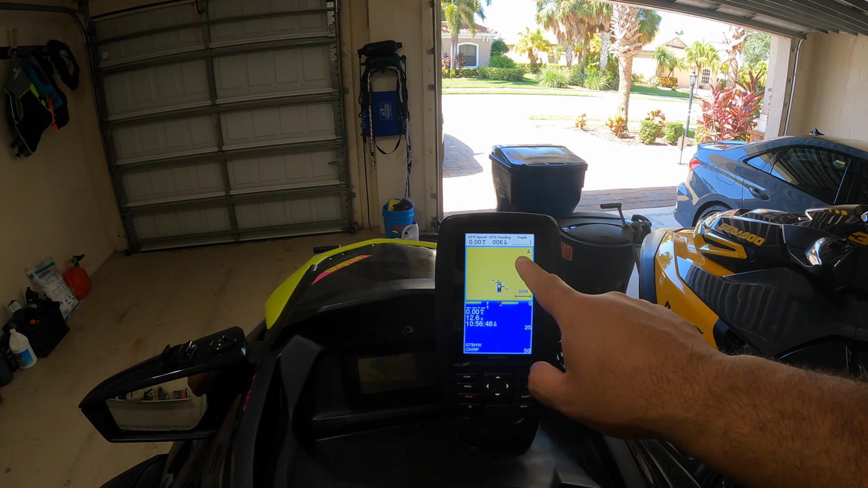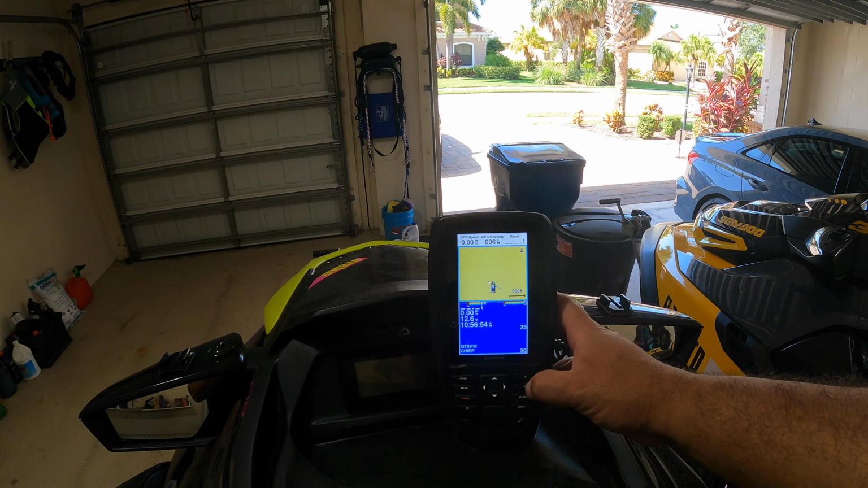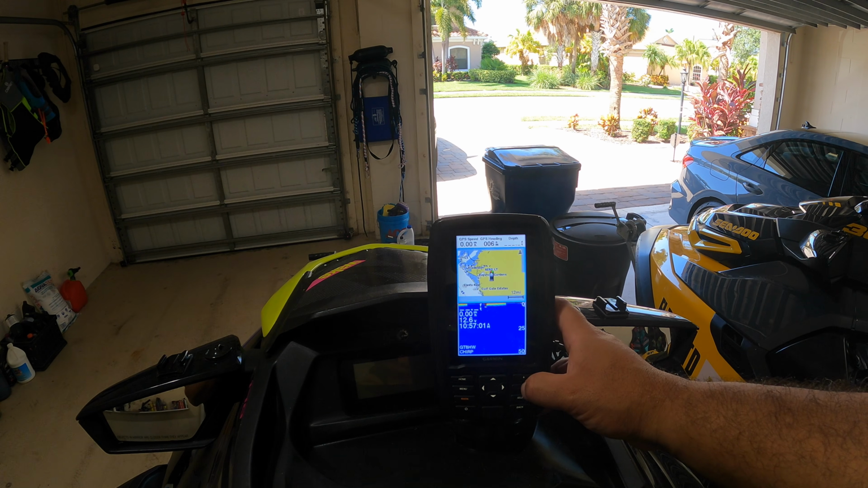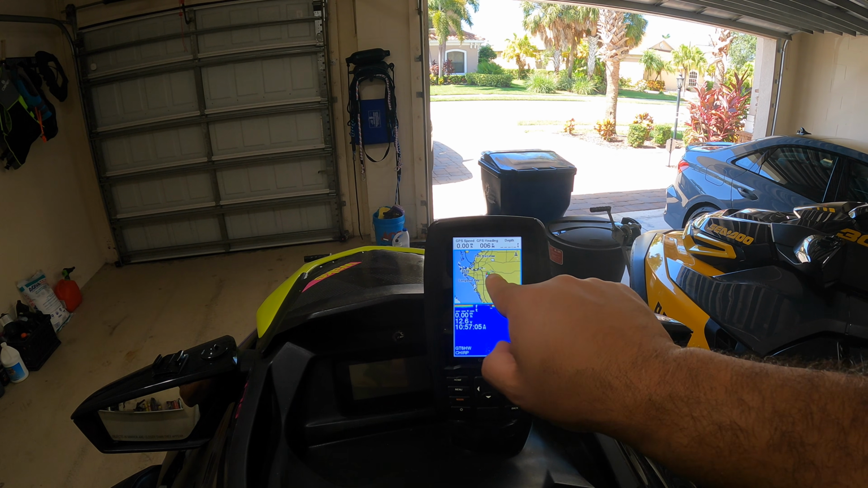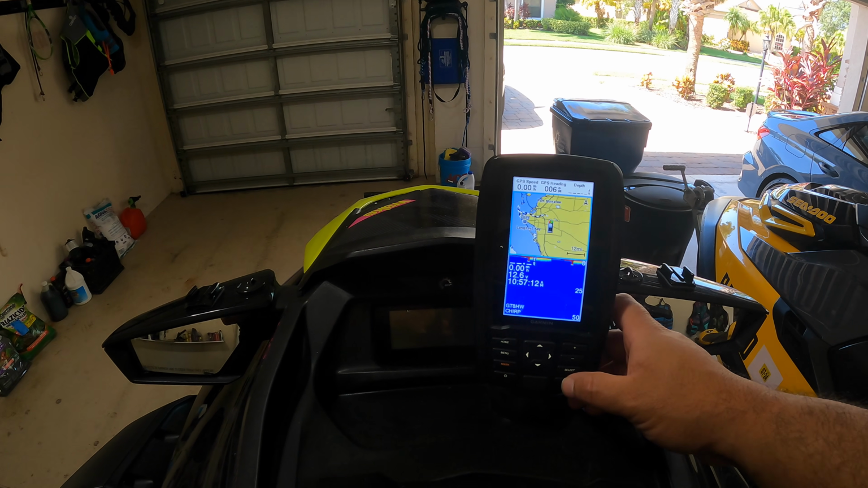Oh, wow, look, it looks like the GPS has finally found my location. So it does appear now that even though we are in the garage, it has recognized our home. As you can see, I'm going to zoom out here, but you could see there's the Gulf of Mexico, Longboat Key, and we are at home right now. So that's cool. Didn't think it would work inside the garage, just took a little longer.